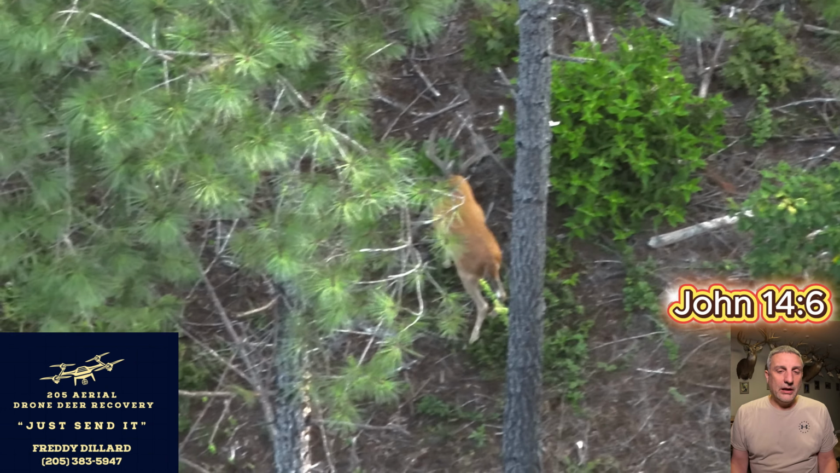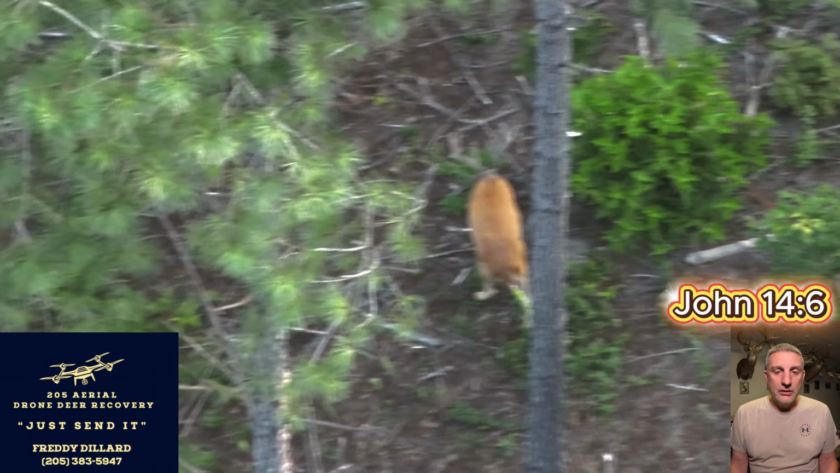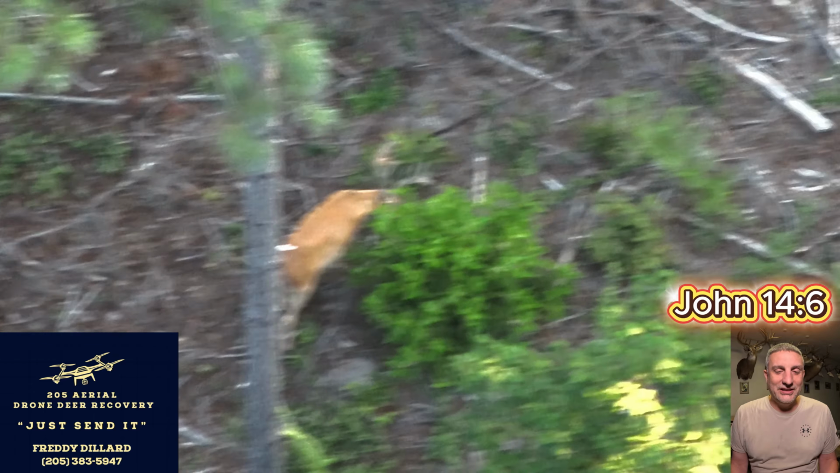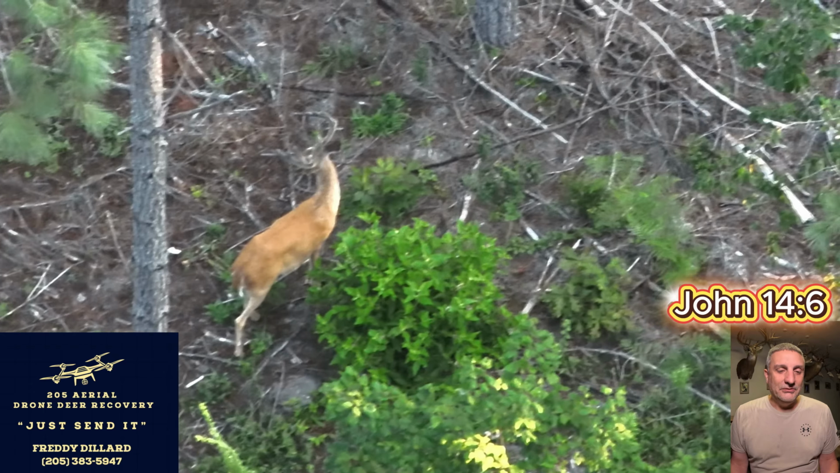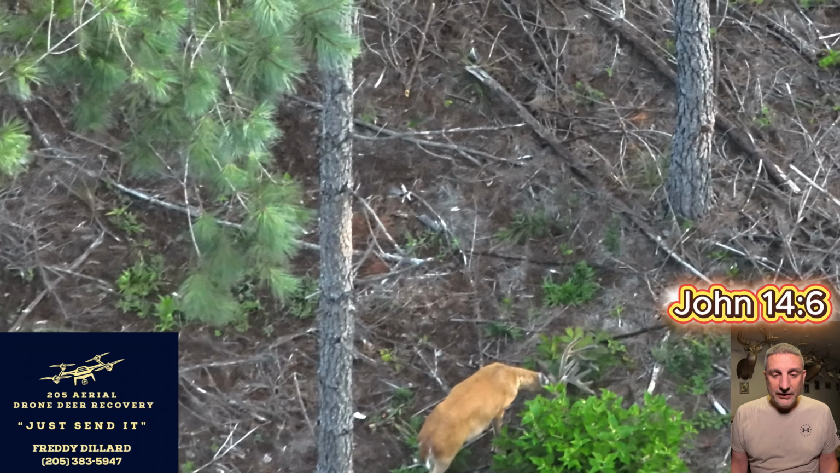Yeah, this is probably going to be everyone's target buck when they see this. And I'm not telling anybody where he's at. That's why we're zoomed in. There's no coordinates on here. No, I'm just kidding. I hope somebody gets him. I hope I get him. If I don't, somebody else. This is a nice buck.